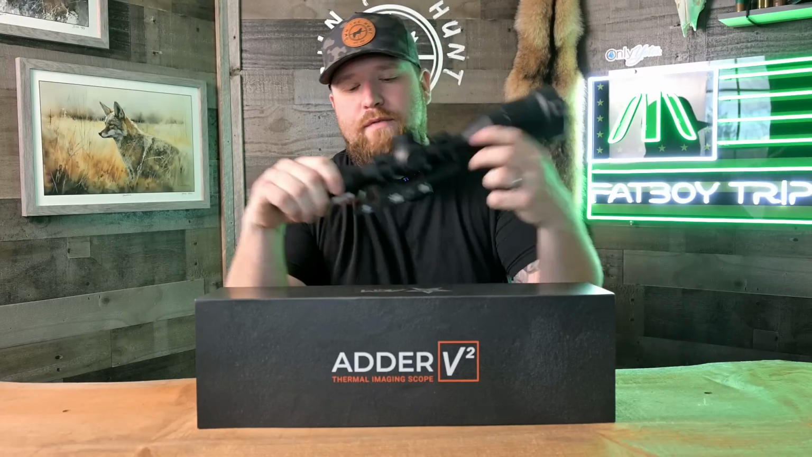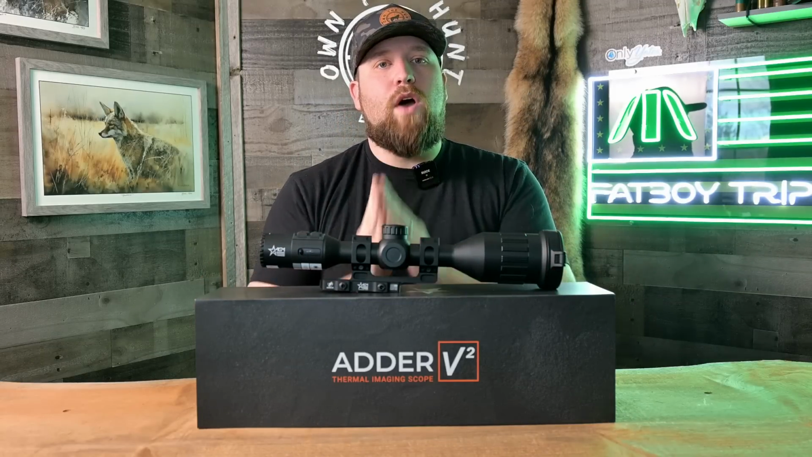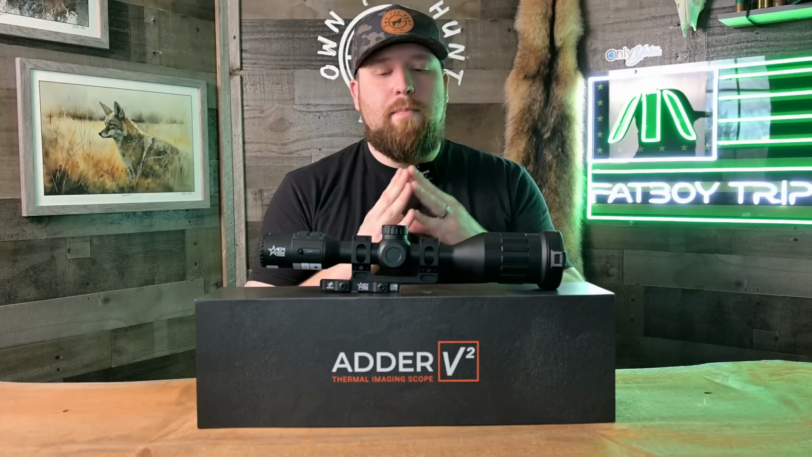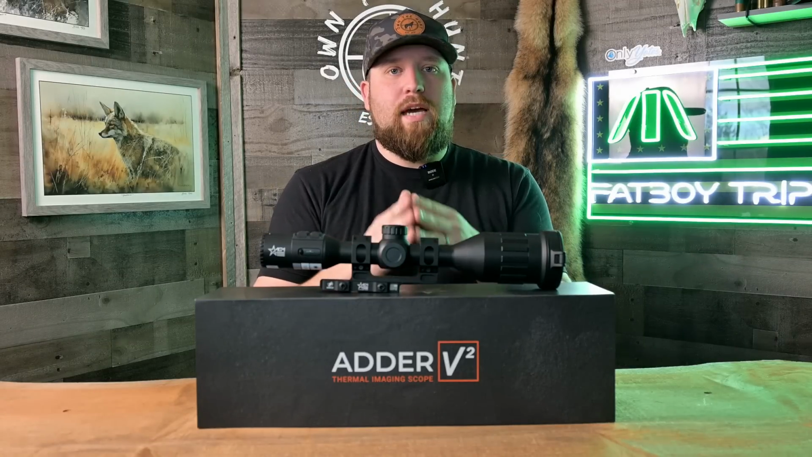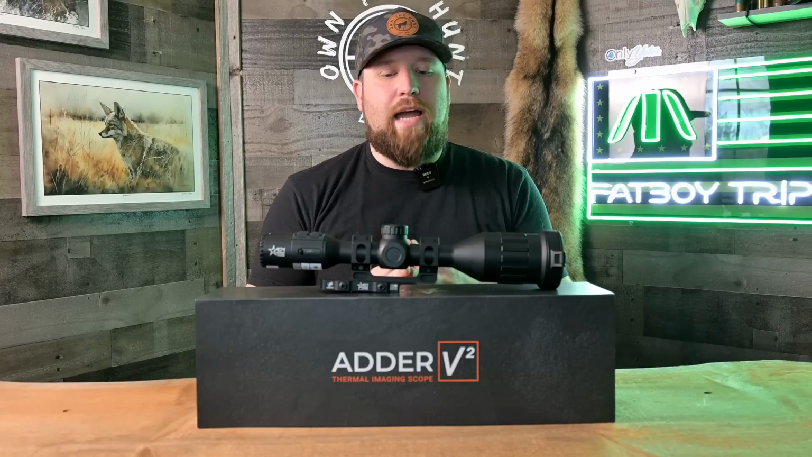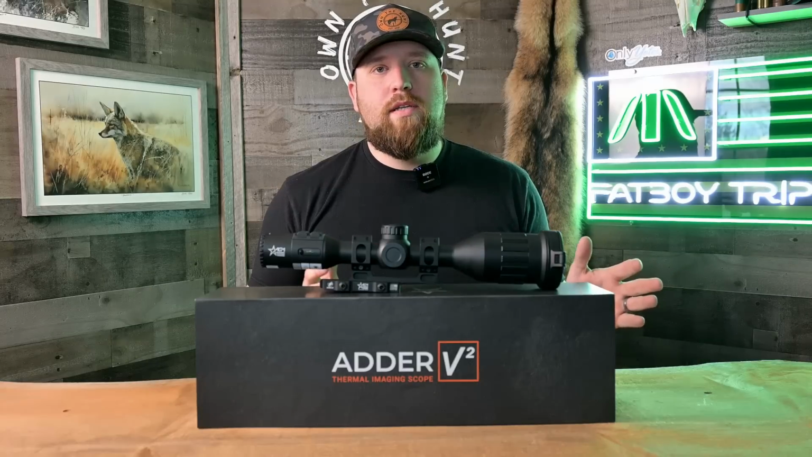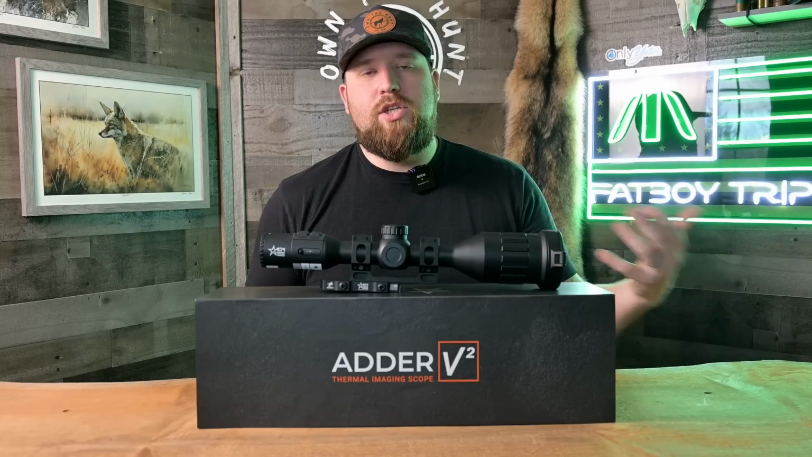What you can't do with laser rangefinding is, if you have ballistic calculation enabled, the scope will not let you have any type of continuous ranging at all. It must be in single click, single LRF mode when ballistic calculation is enabled. I don't like that. I like the scope to let me use my laser rangefinder however I want, and understand that when I'm in continuous mode, I'm not going to have ballistic calculation.